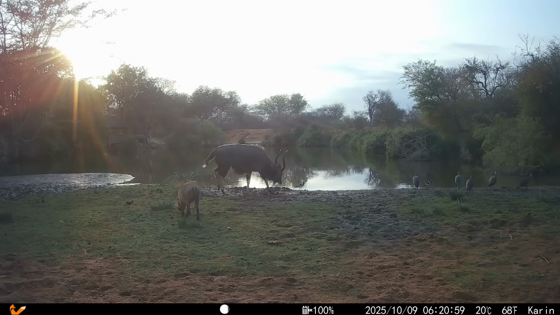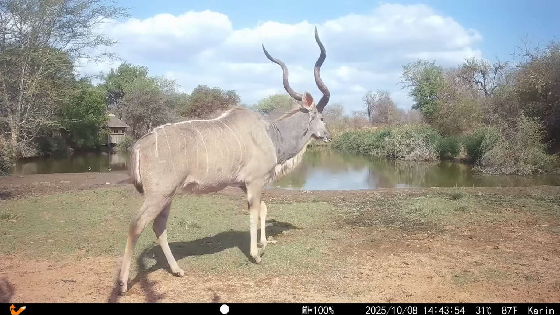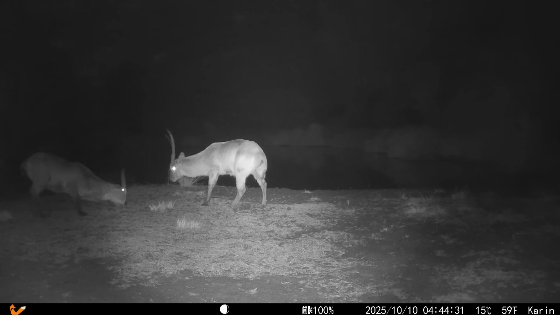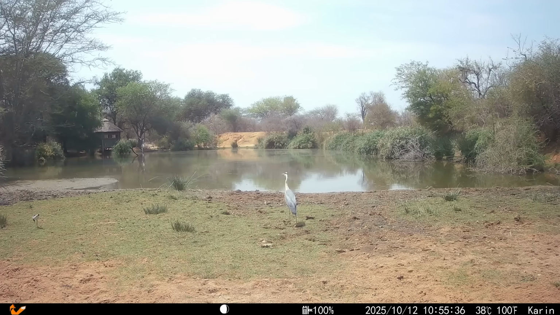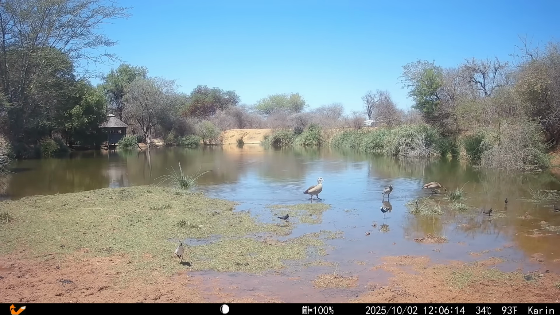A lot of animals also drank at Hoedspruit Dam, the most scenic waterhole in the estate. Nyalas, zebras, kudus, warthogs, giraffe and impalas quenched their thirst here, and 2 waterbuck bulls even used the edge of the dam for a sparring session one night. Hoedspruit Dam also attracts a great variety of birds, like hadidas, guinea fowl, Egyptian geese, blacksmith lapwings and black crakes.